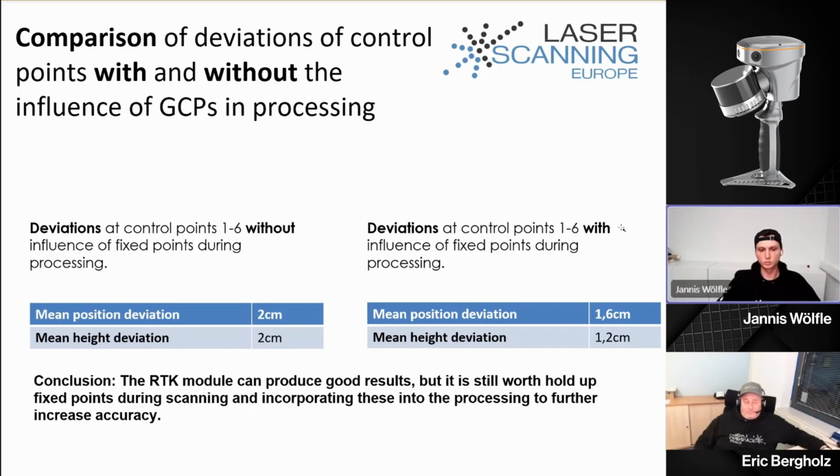Yeah, right. So the RTK module can produce good results, but we can improve it when we use GCPs while we are scanning. Okay. And use both the GCPs and the RTK, so we can get really good results. Is this our final takeaway? Yeah, that's our conclusion.